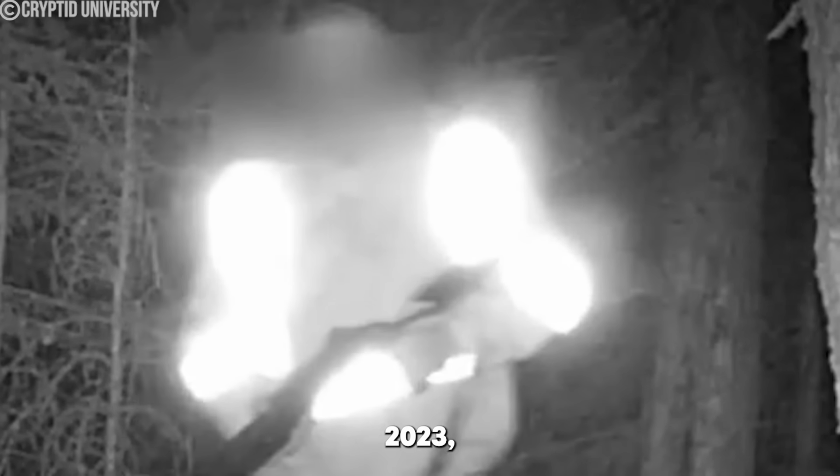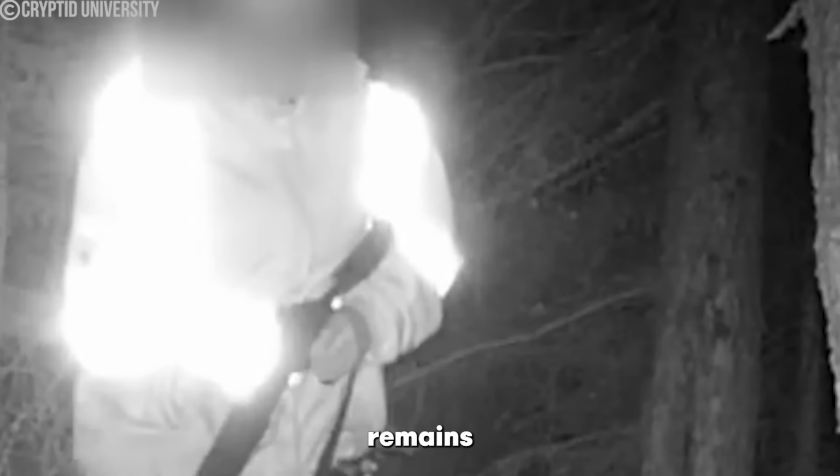In 2023, police were called to the woods after a hunting party discovered human remains in what seemed like a Bigfoot shelter. However, it was only when they looked at the footage from one of their trail cams that they realized that they were being watched.